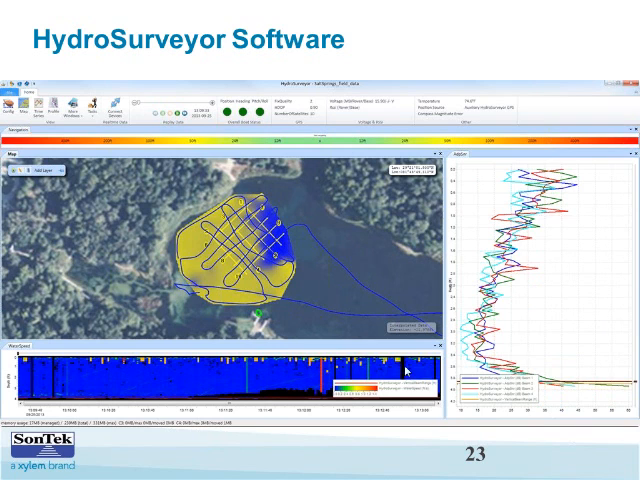So here is the software after having surveyed the area. This is the interpolated bathymetry. So you can see there's a hole over here. Yellow is shallow, and blue is deeper. And this is a hole right in this area, and it's shallow.